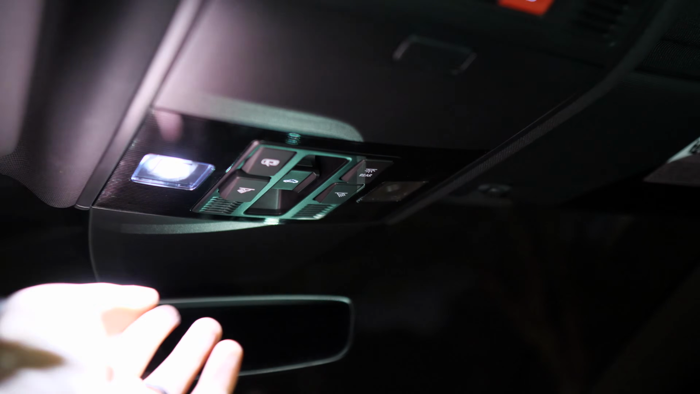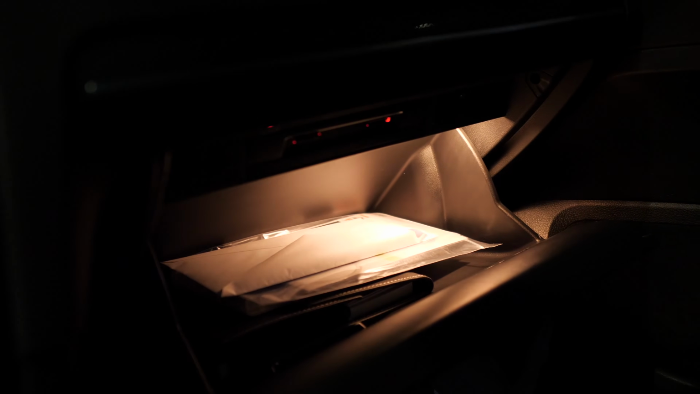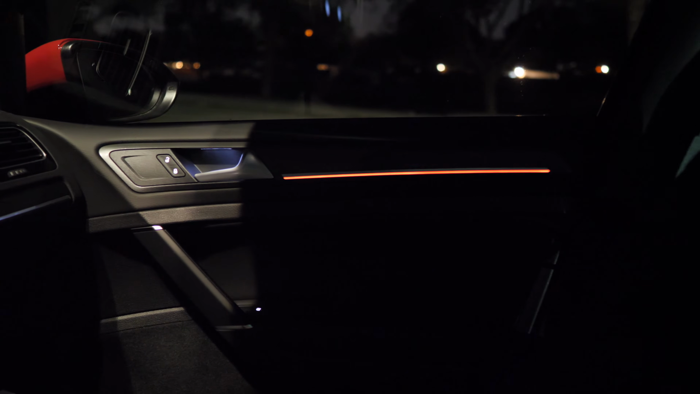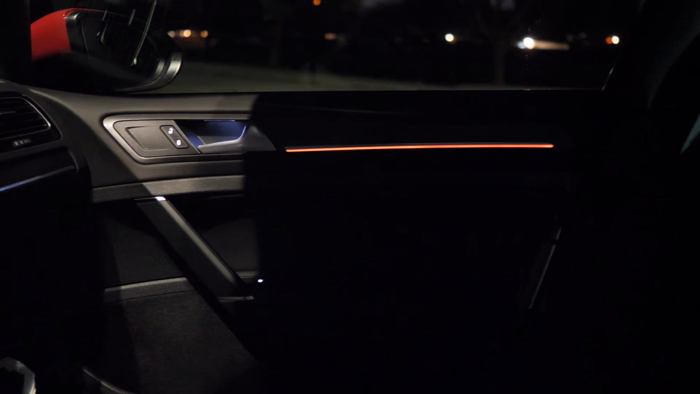As you saw in the back, up front, we also get nice bright LED lights. They definitely shine down a nice beam of light right here. And we have an automatic dimming mirror. And you got a regular bulb inside that glove box. And of course, that passenger side still gets that nice red LED strip. It'd be nice if there was a little bit more ambient lighting or a little bit brighter, but I still like even what we get in here.